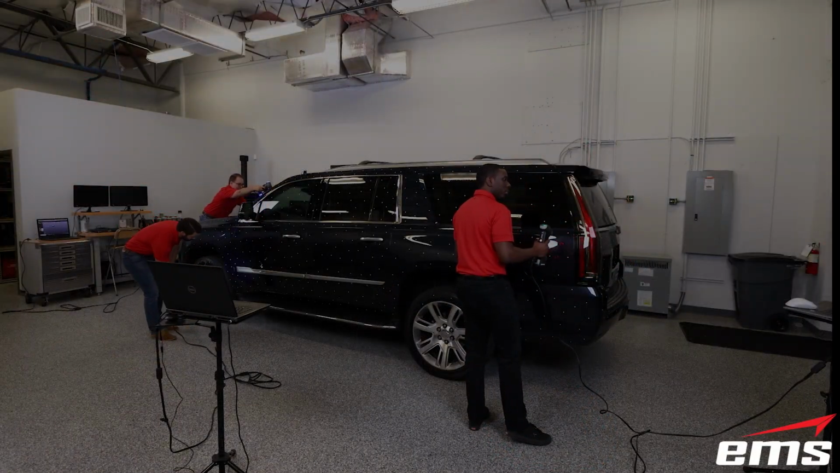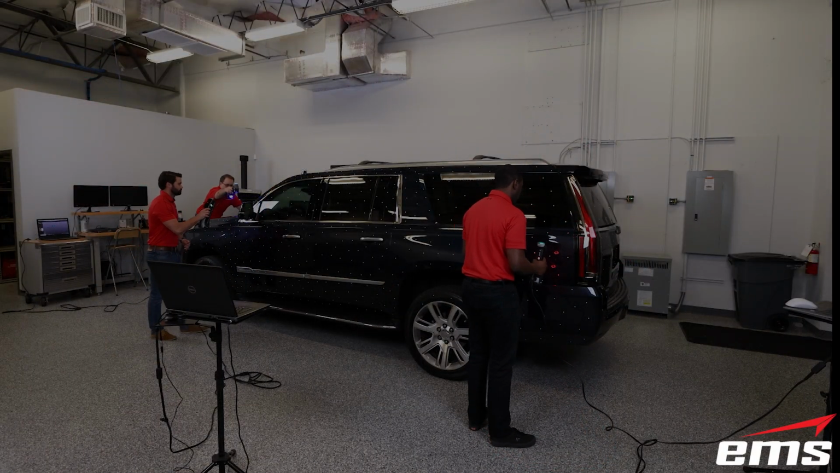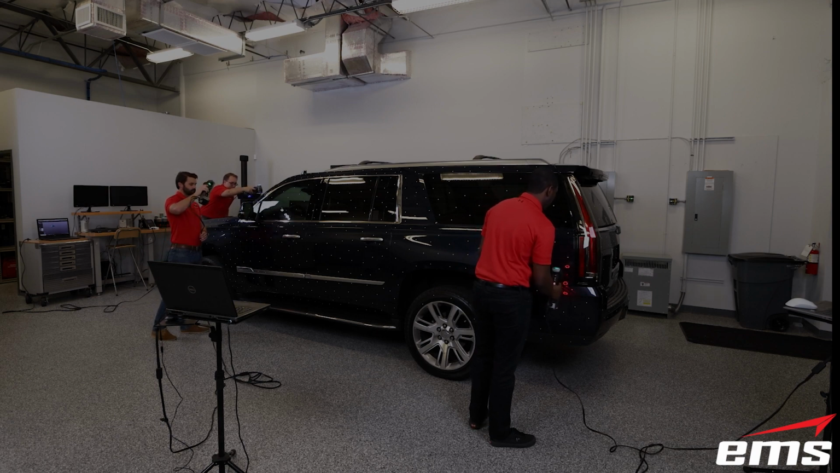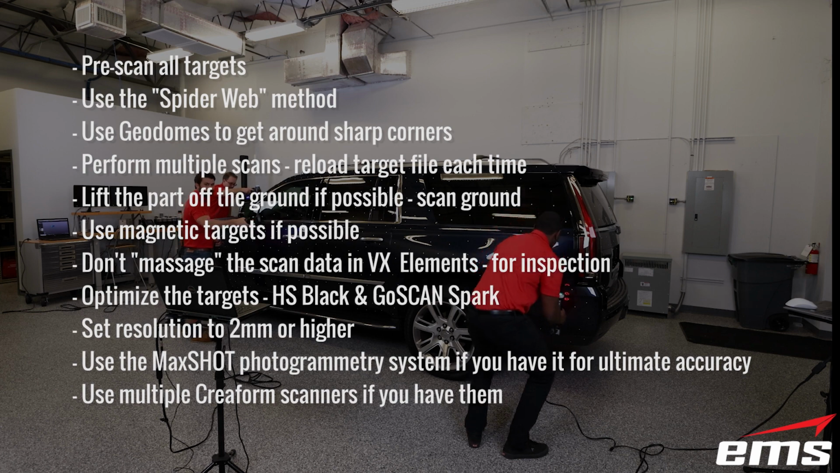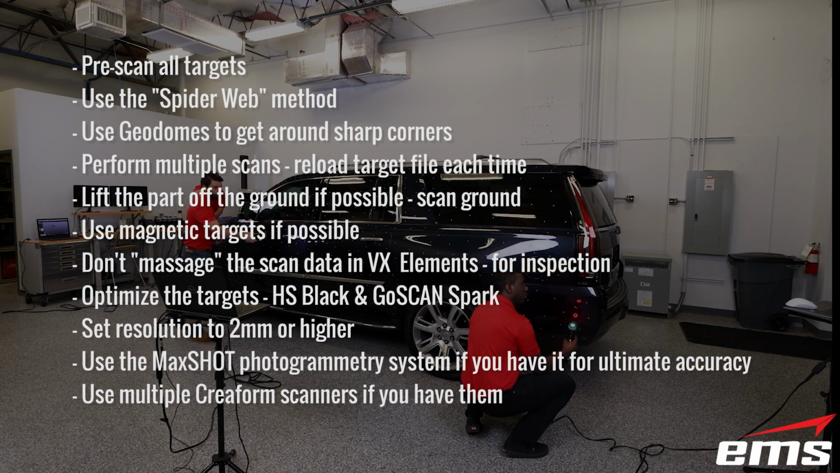Okay, so just to wrap up 3D scanning large objects, we'll run through everything we've discussed, starting with pre-scanning all of the targets. That is the fastest way to do it, and it's the most accurate way. Save that into a target file when you're done scanning the targets.